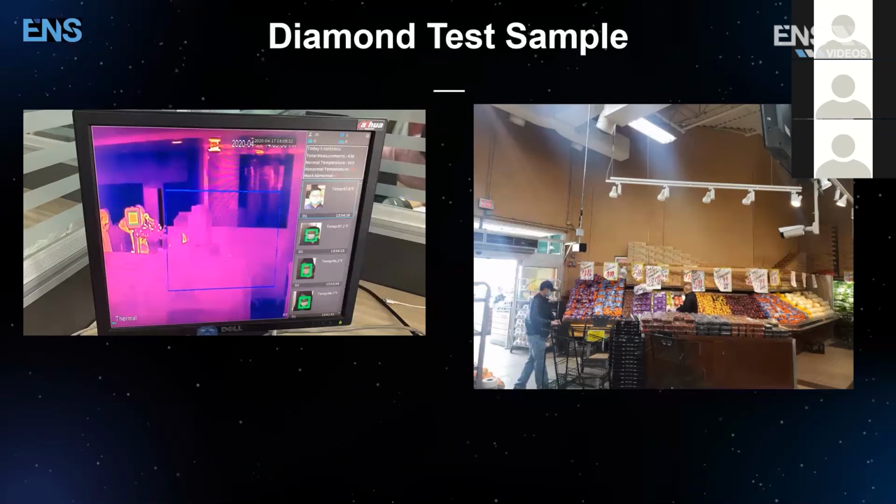What you're looking for in that scenario is a wide field of view camera with a long range IR. But in this solution, you're looking for the distance, the elevation, and ultimately that will hold the detection accuracy.